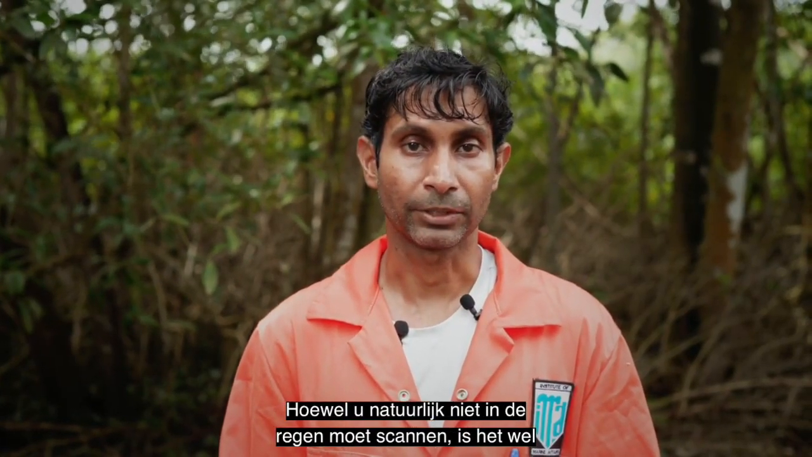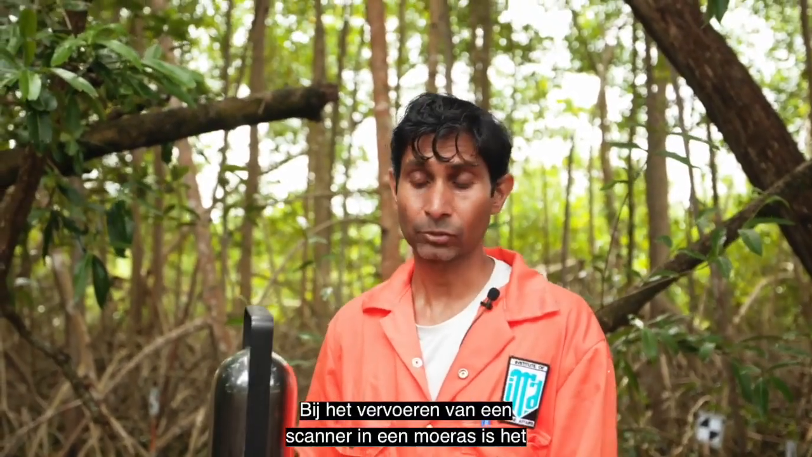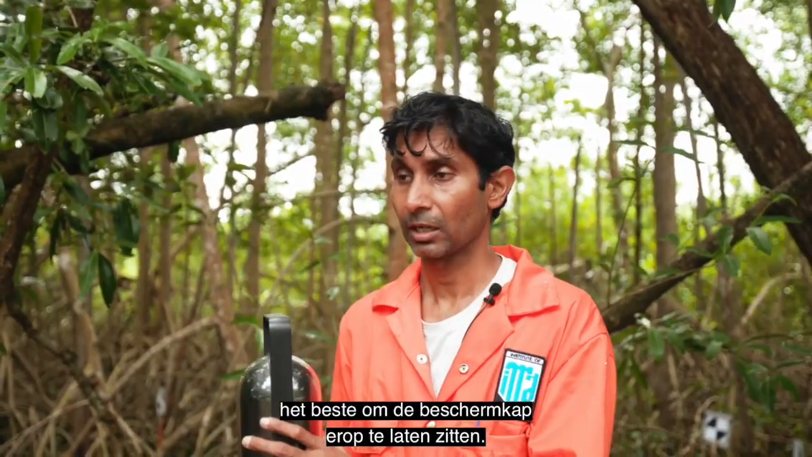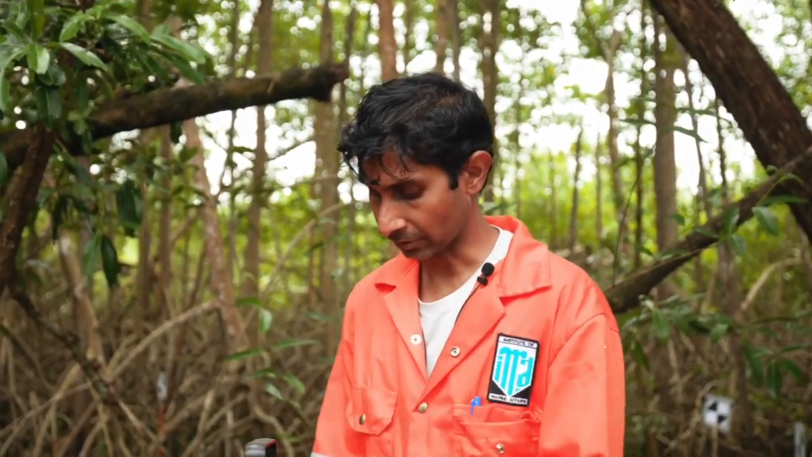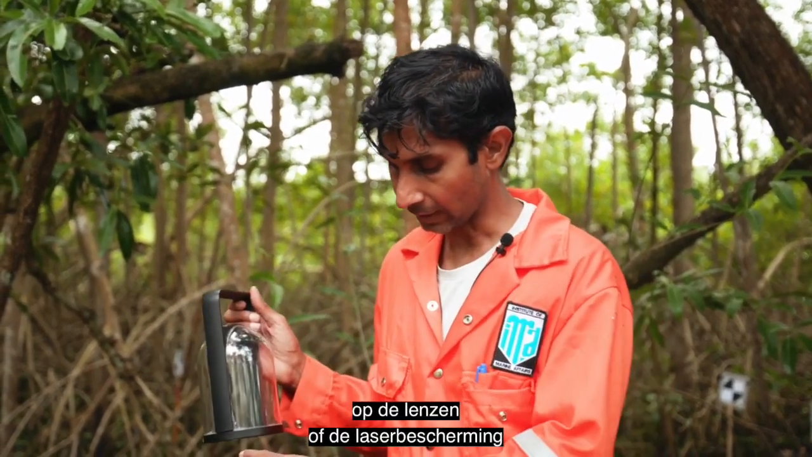Or if, well, you really shouldn't be scanning in rain, but if there's a light drizzle coming, you'd want to protect the scanner from that. When transporting the scanner in the swamp, it's best to keep the shield on. This is to protect it, to make sure that there's no splashes of water or mud that get onto the lenses or the laser shield.